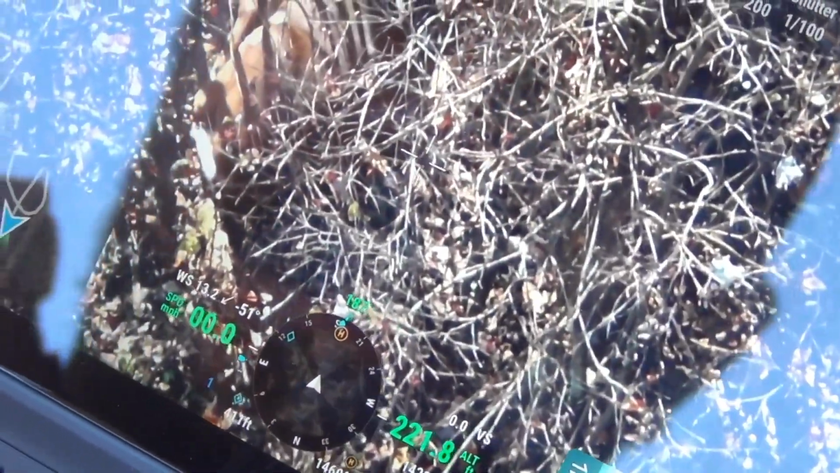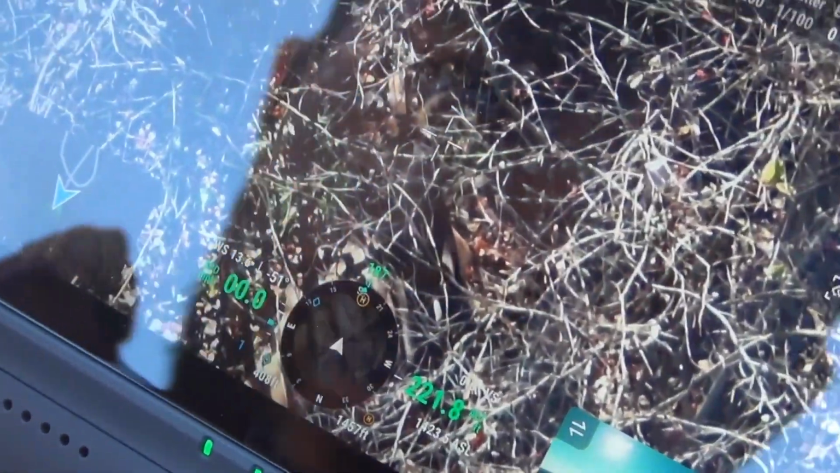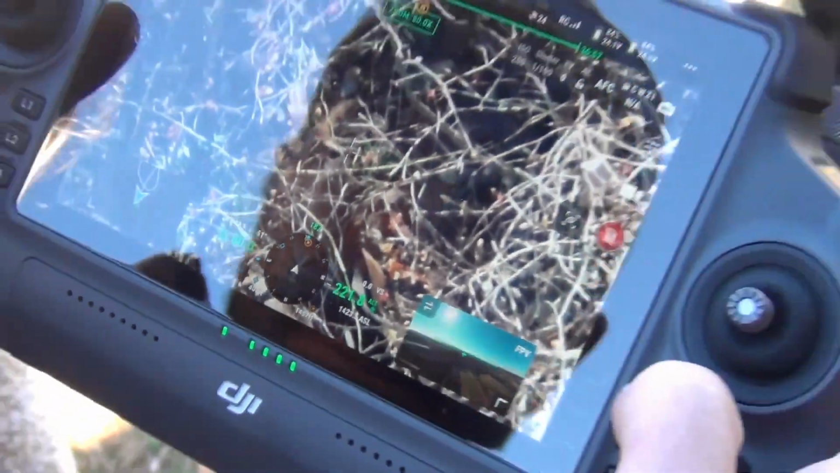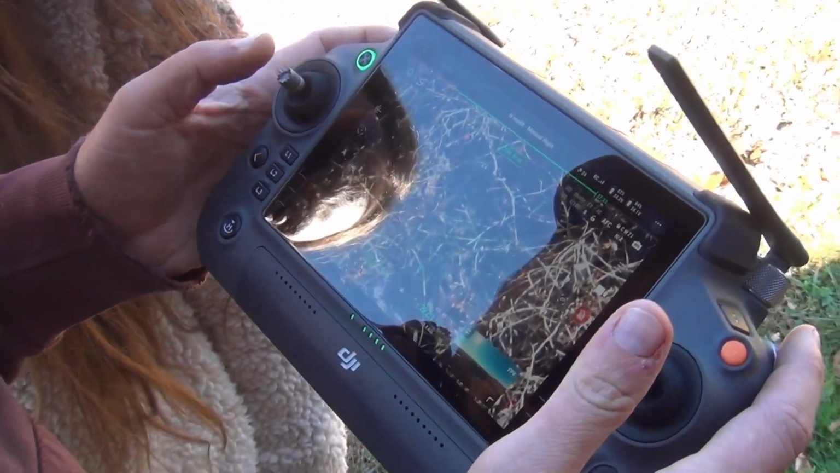It's hard when you're that close. Yeah. Okay. Yep. But there you go. There's one there. That one's definitely a doe, though? Yeah, you can see her head right there. Would you think that's probably just a group of doe, a mother and a couple little ones? Could be. Not the buck we're looking for.